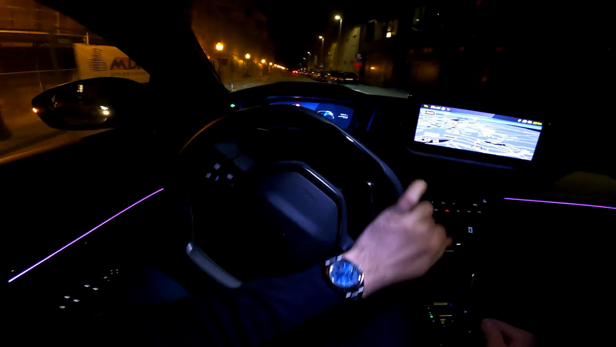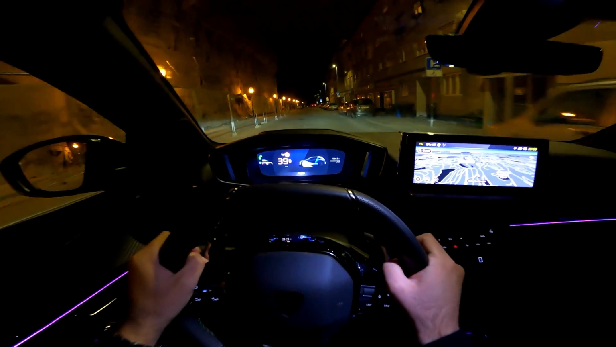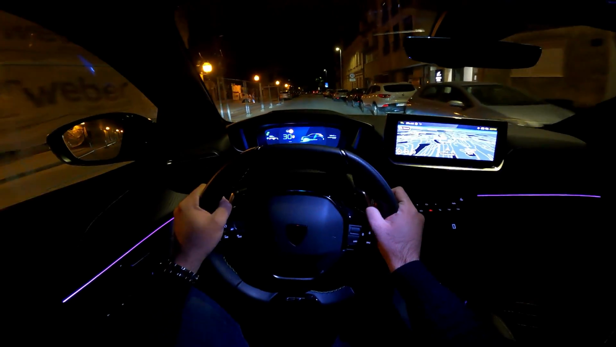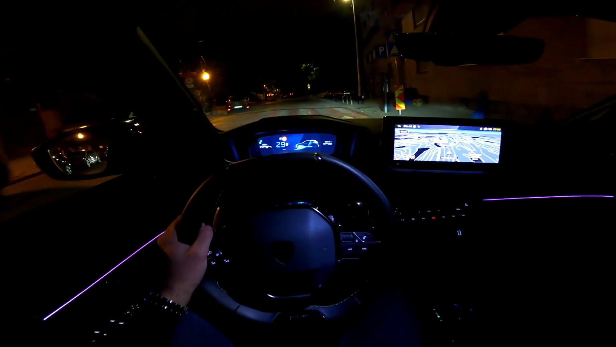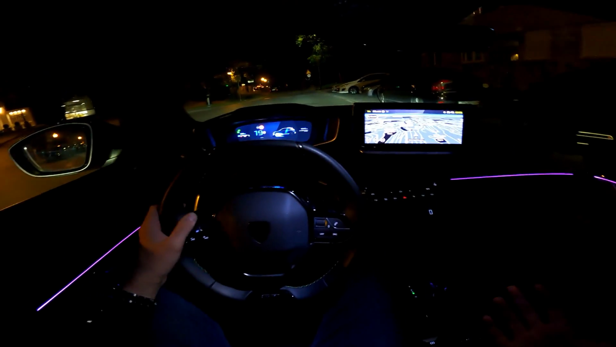So for example, now you see that we have petrol engine doing the job as well, and now it's the charging of the energy, recuperating, and then also you have the electric mode.